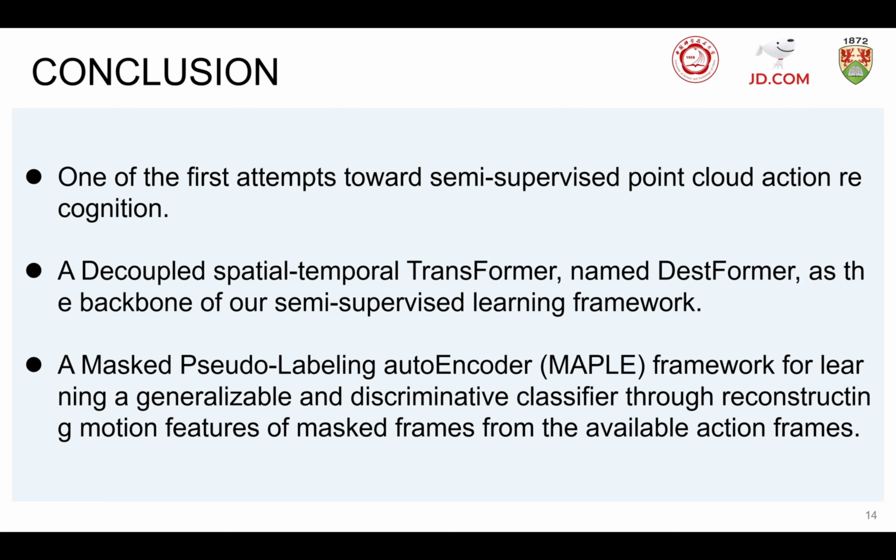Finally, let's conclude this presentation with a summary of our paper. This paper is one of the first attempts towards semi-supervised point cloud action recognition. We designed a decoupling spatial temporal transformer named DESTformer. With this DESTformer, we propose a masked pseudo-labeling autoencoder framework for semi-supervised point cloud action recognition.